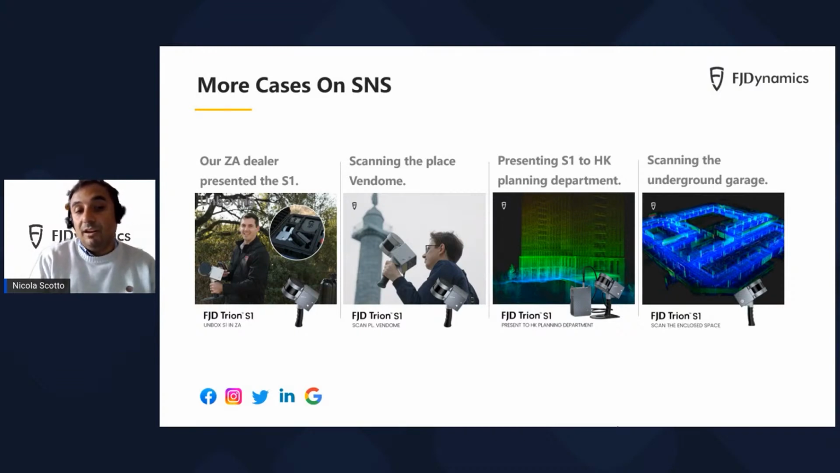So that really proved that the technology can be used for a wide range of applications and be successful and efficient in its way of operation.